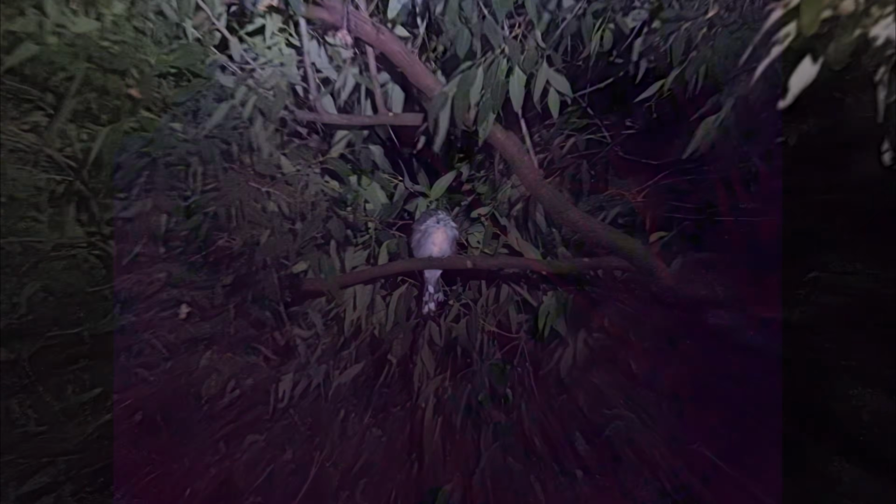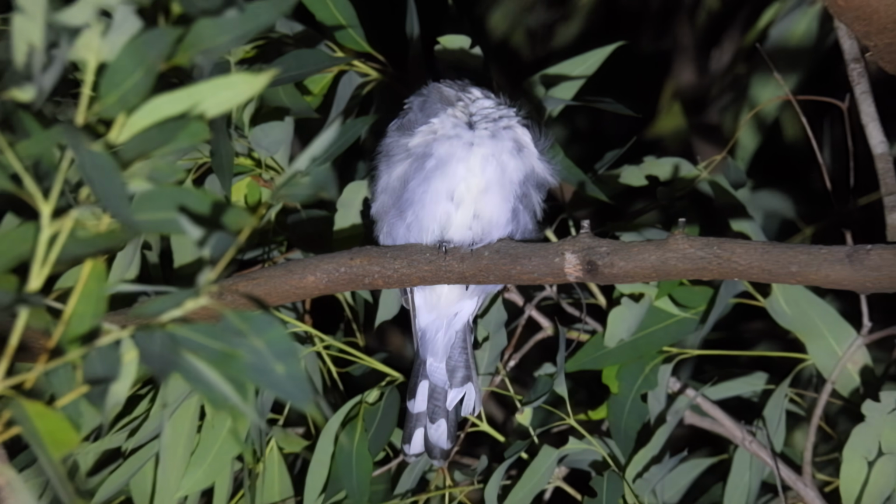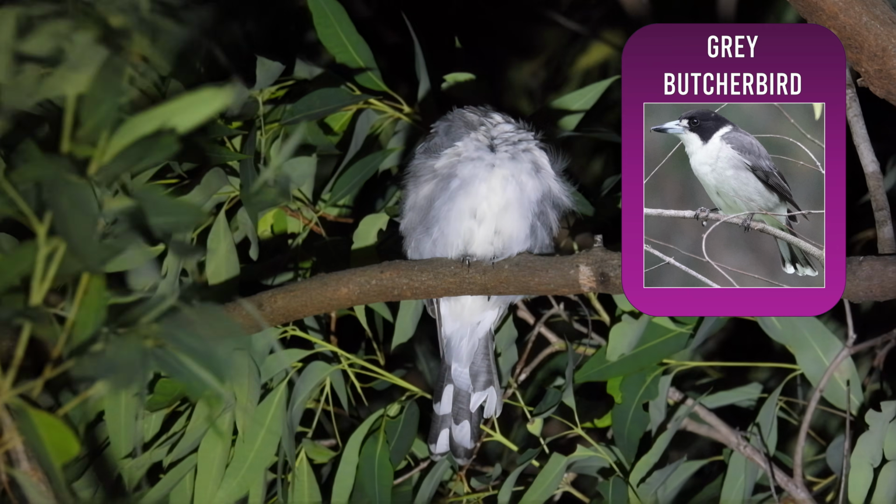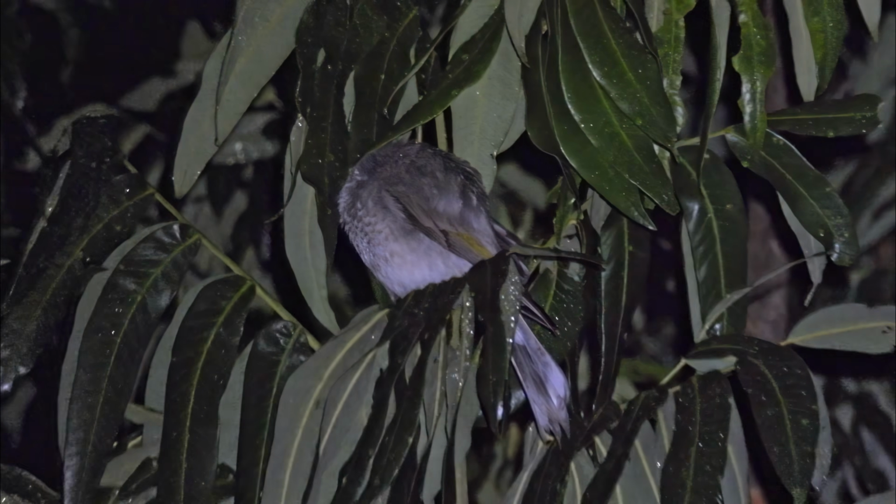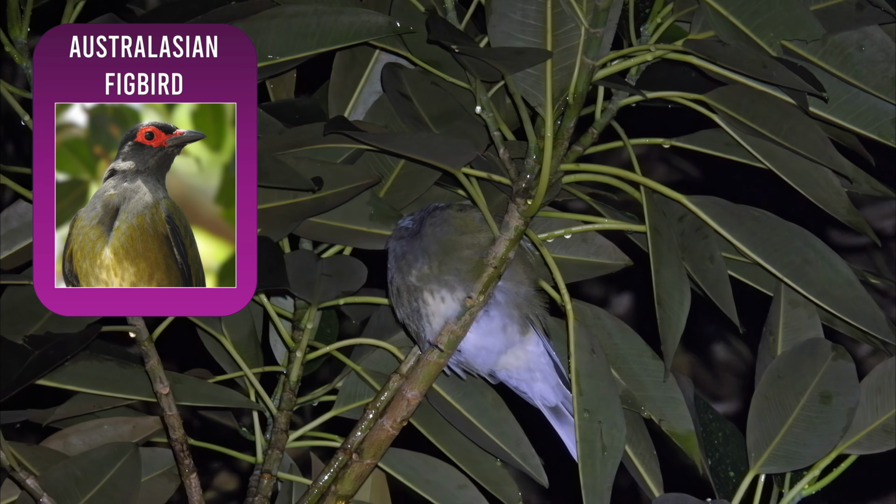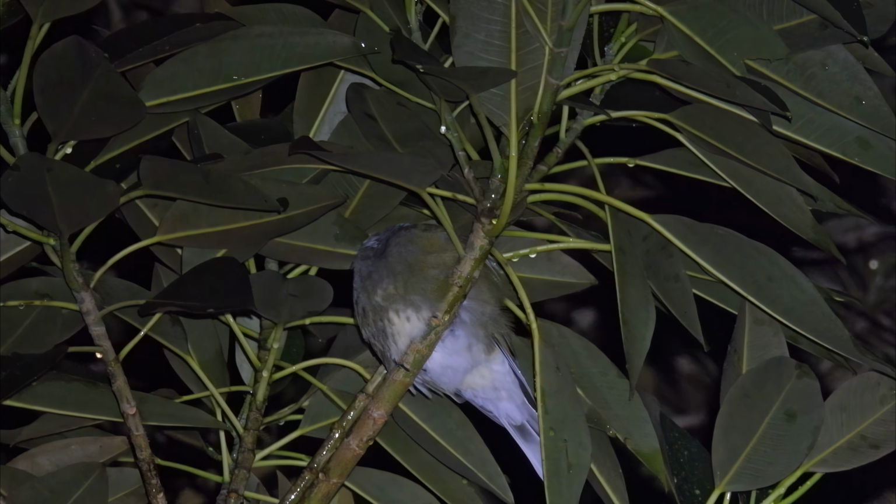I've found another bird. This one is sleeping. They're hard to ID when their heads are tucked away, but it's a grey butcher bird. You can tell from the grey sides and the tail feathers. By scanning around the treetops, you'll find more sleeping birds like noisy miners and Australasian fig birds. Most birds like to sleep behind foliage. These birds don't mind sleeping in an exposed location though.